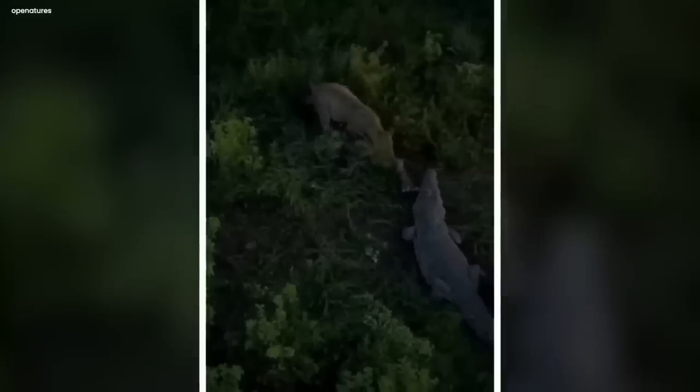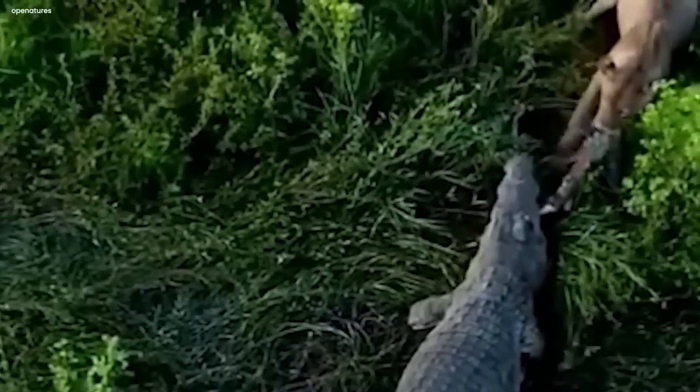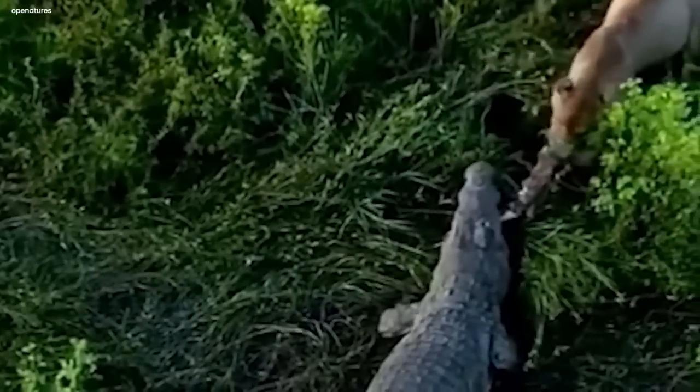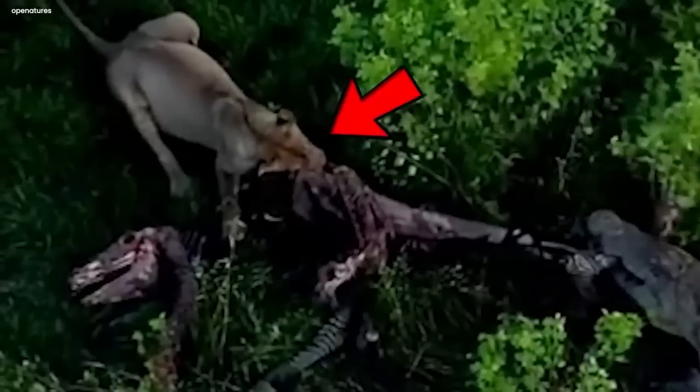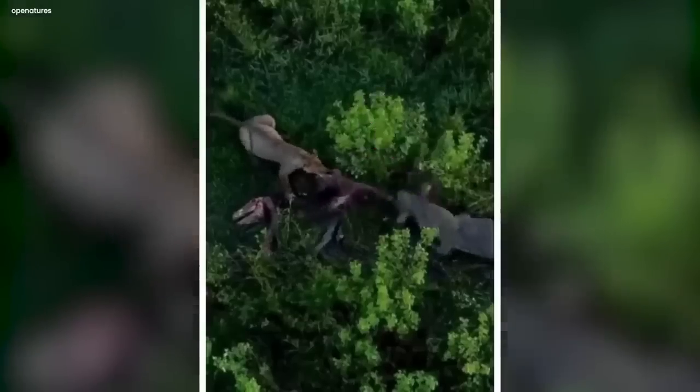The darkness of the night made the scene even more eerie and fascinating. It was a moment where the wild and the mysterious mixed, showing us a side of nature that we don't often get to see.